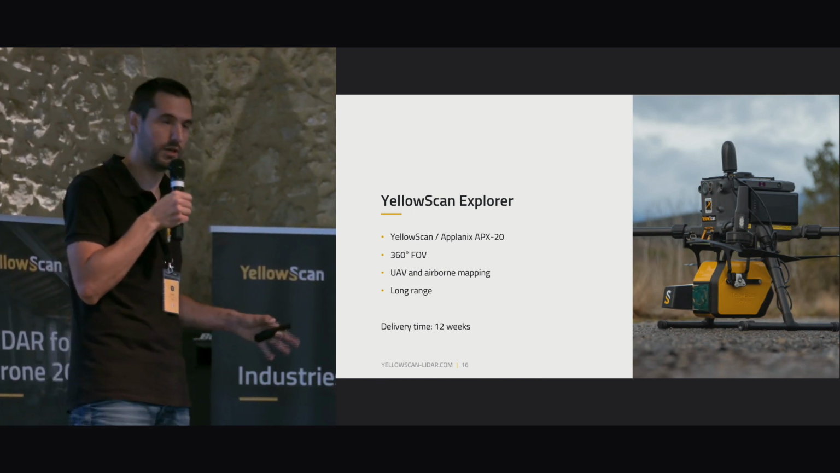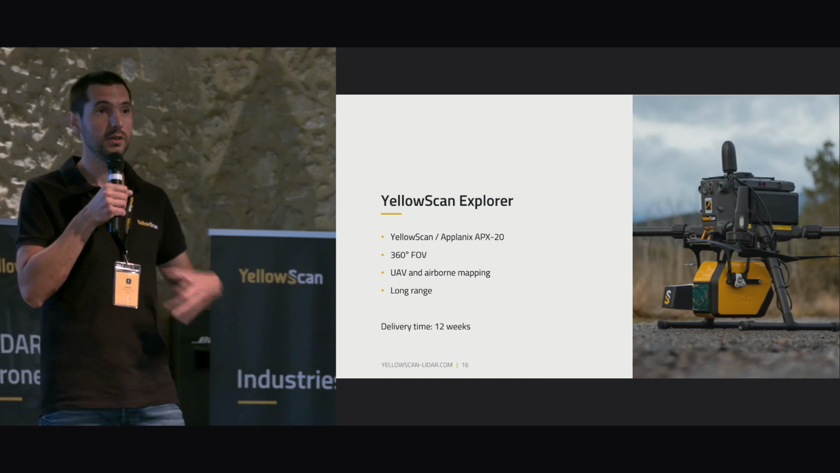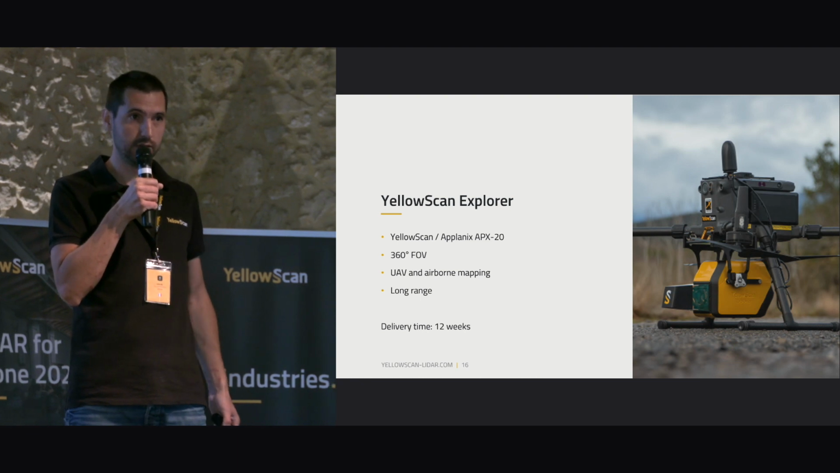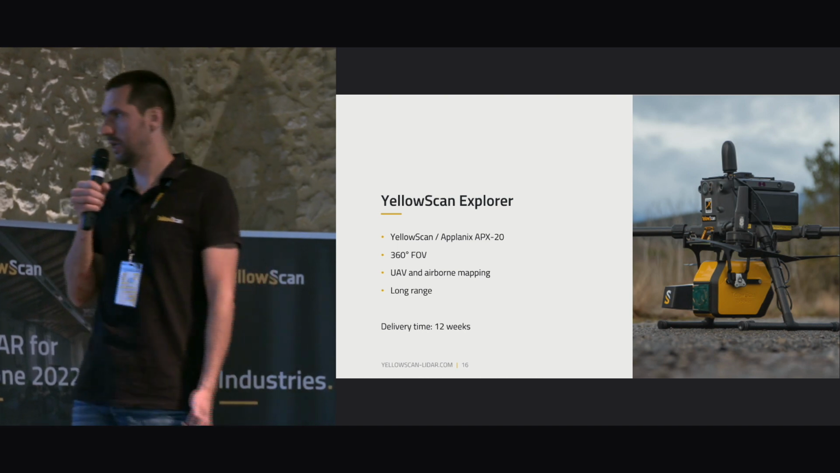We can fly up to 200 meter AGL, 300 meter AGL. It can be used on the DJI M300, on the A-Score Zoe, a lot of UAVs able to lift 2.3 kilos only. So the weight is not that important for airborne mapping, but for UAV it's great.